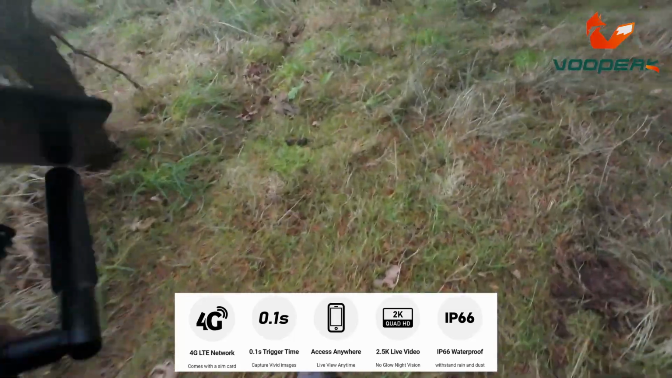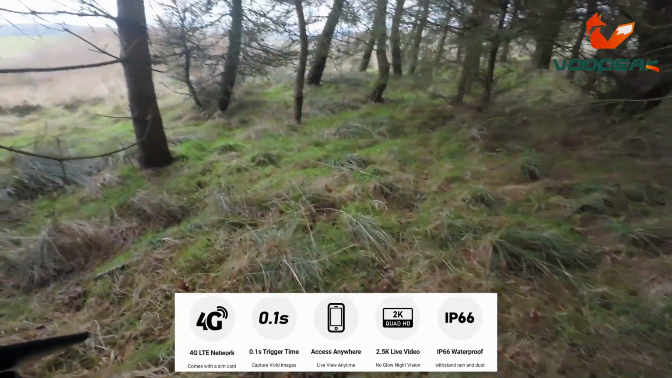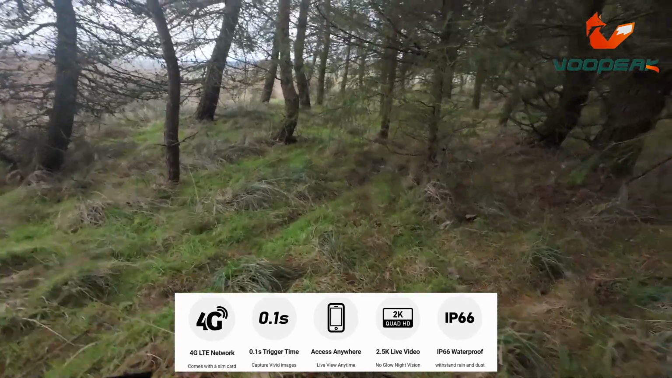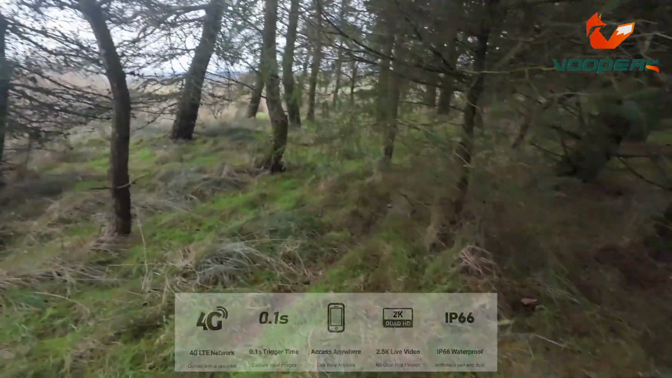Okay, as you can see here, there's a good couple of runs going through here and then joining up. So I'm going to put the camera a bit further on.